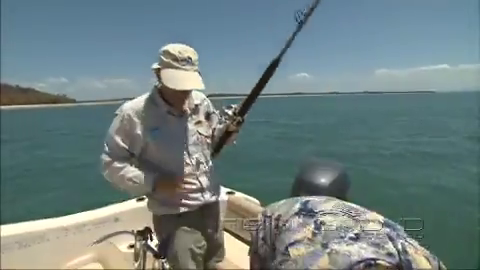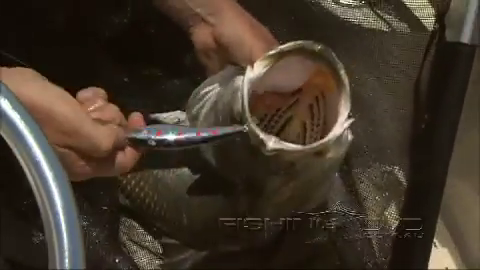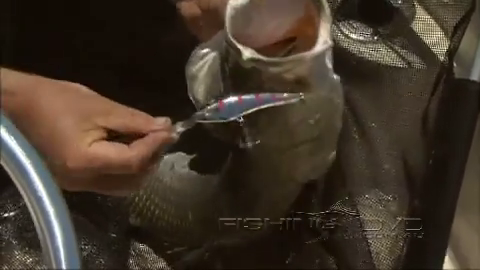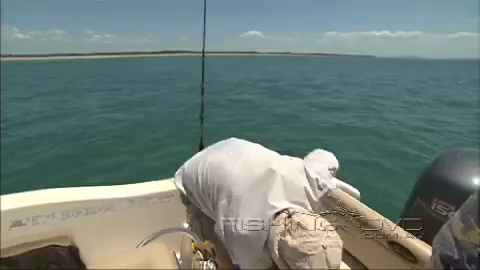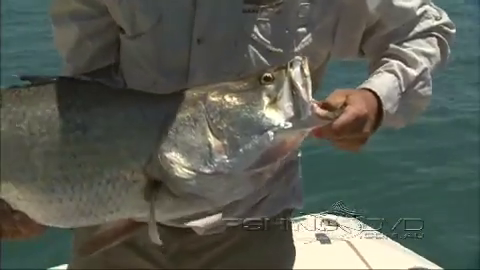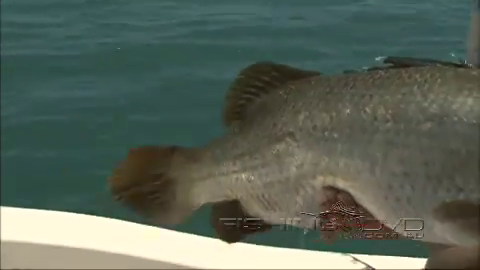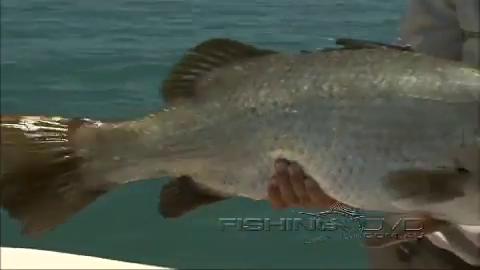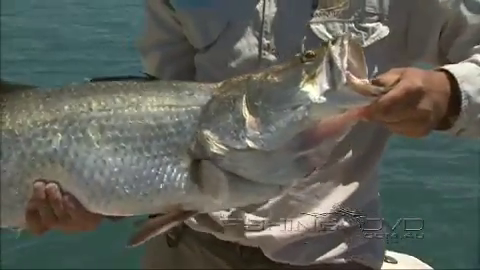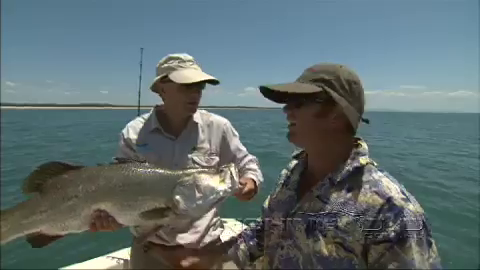Woohoo! Nice fish! Nice barra. Oh, what a fish! I'm happy with that. 91 centimetre salty barra. Well, yeah, that was a good barra. That was a really good barra. You just caught that.